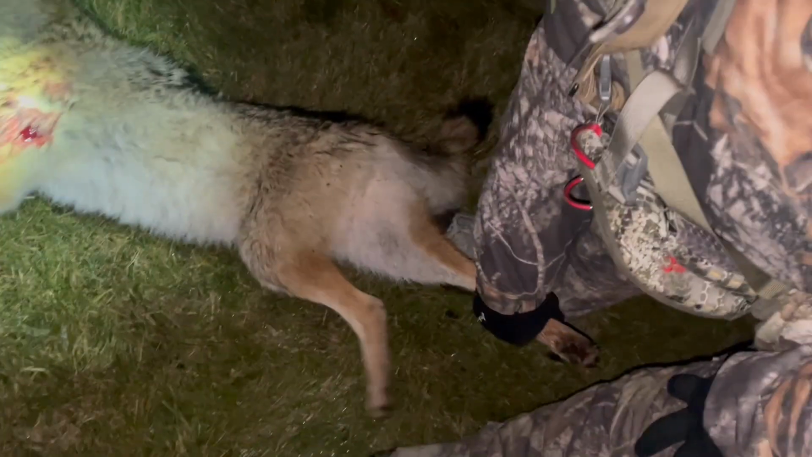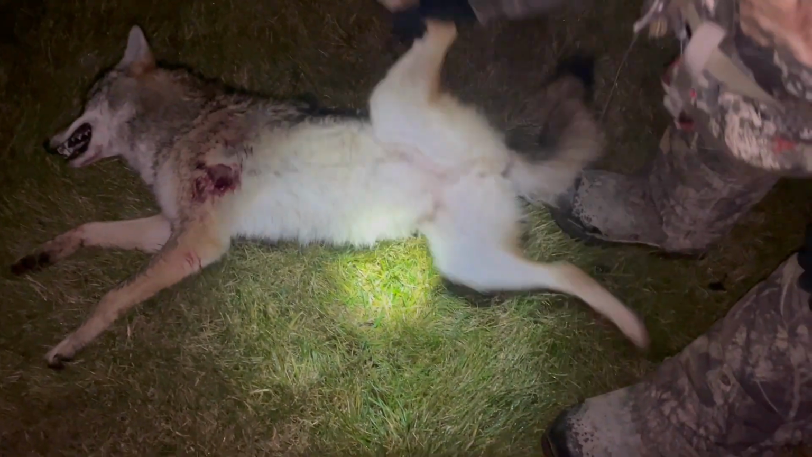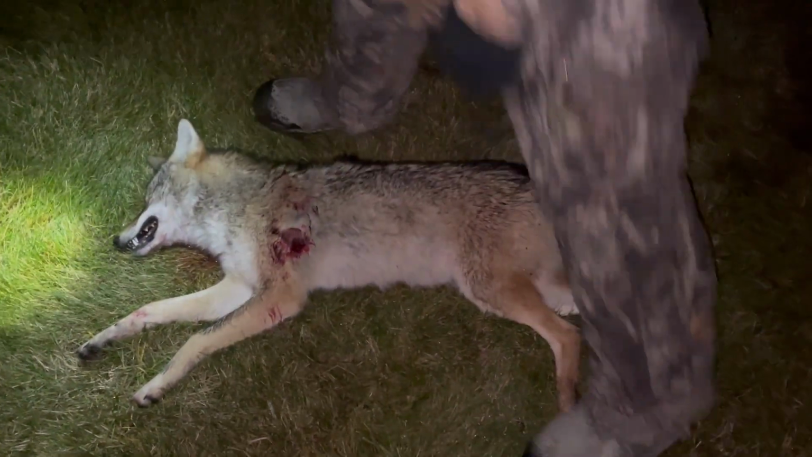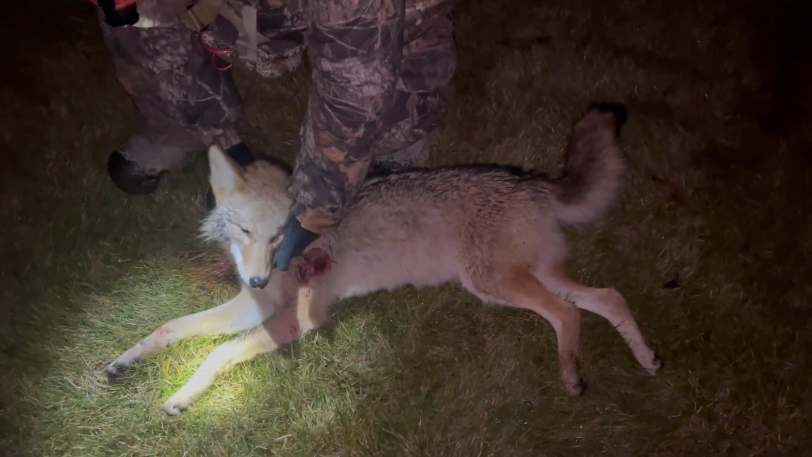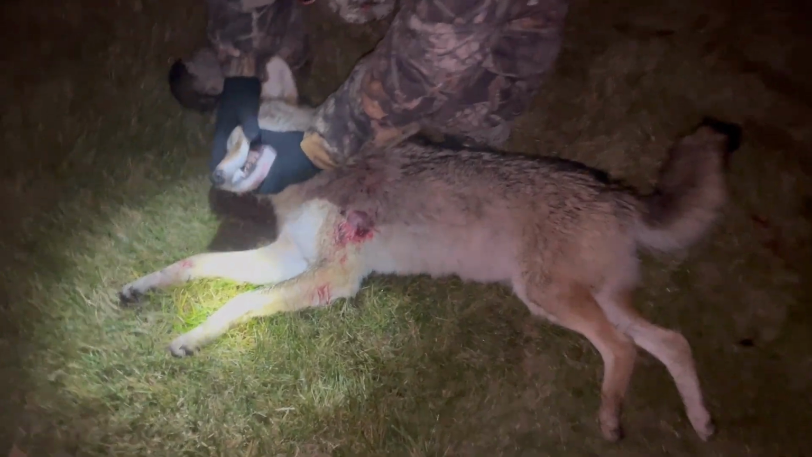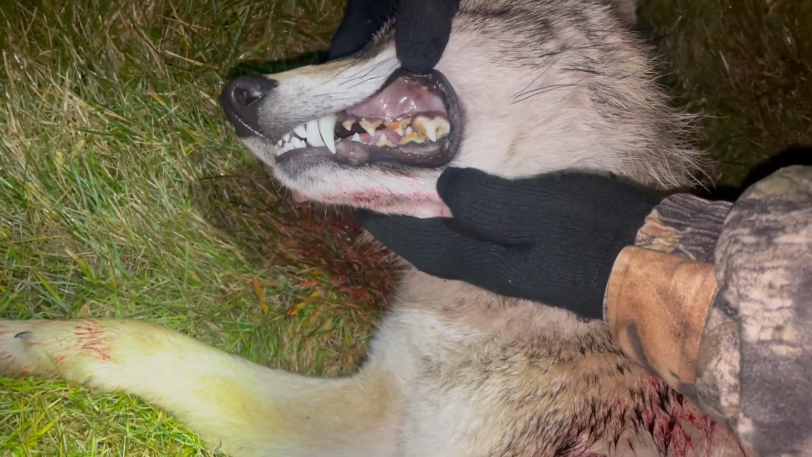It's dark. Yeah, that's right where I wanted it. Yeah, female, decent size. Female for sure. Pretty good head. Oh yeah, look at those teeth. You got quite a bit of plaque on them. She's a little bit older. Yep, for sure.